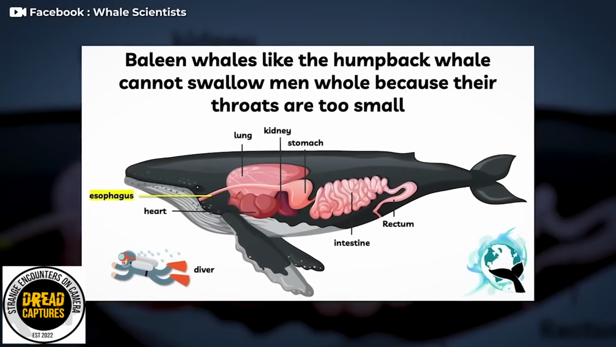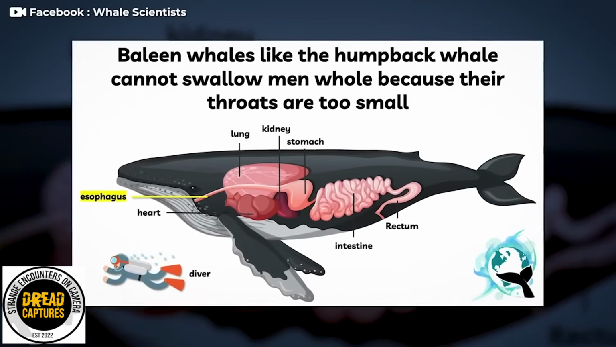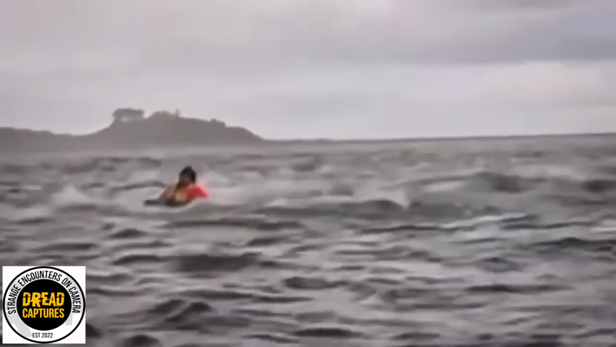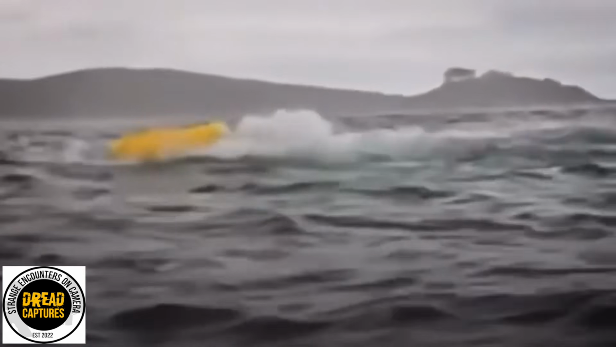Wildlife experts explain that humpback whales have very narrow throats, making it impossible for them to swallow large objects. Still, being temporarily whale food has to be the ultimate you won't believe what happened to me today story. If you have anything close to this, please drop it in the comments.